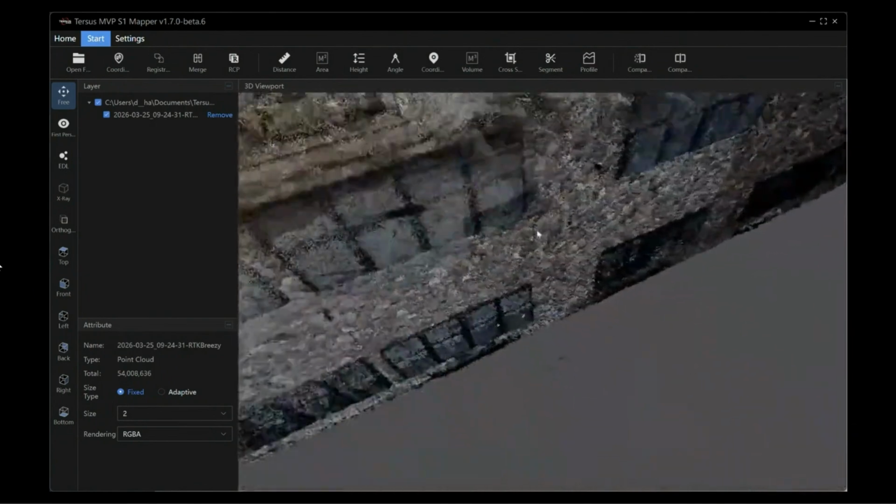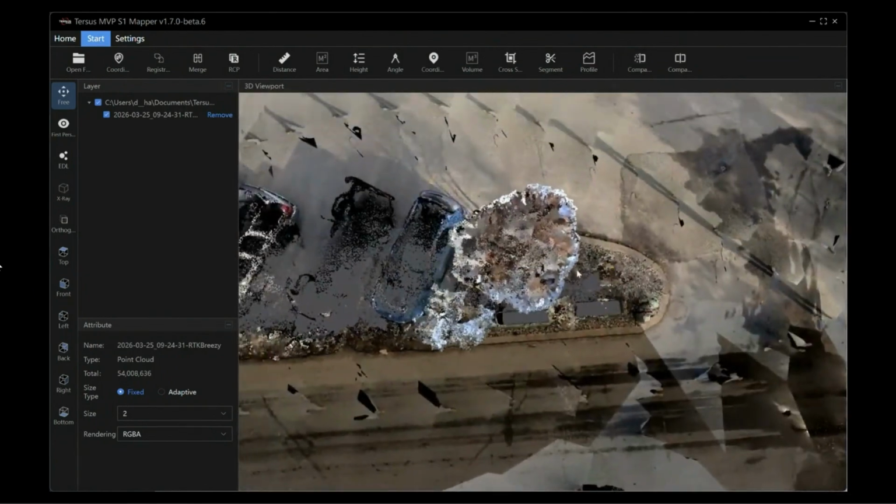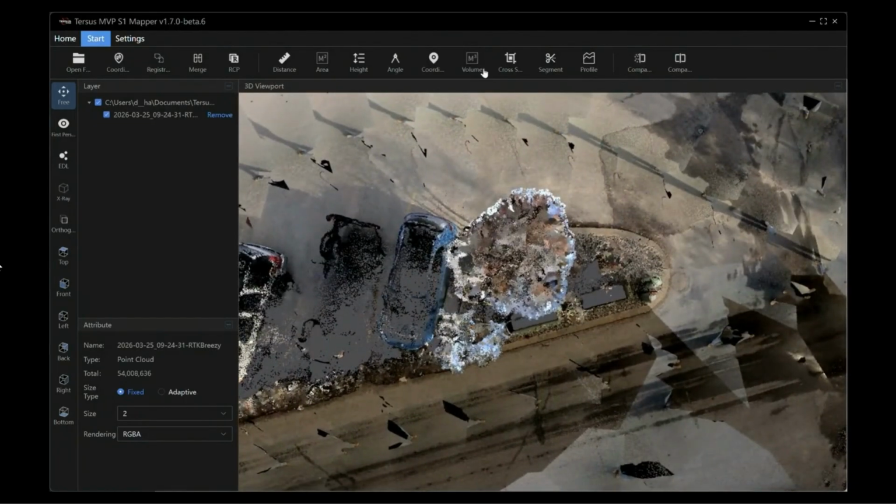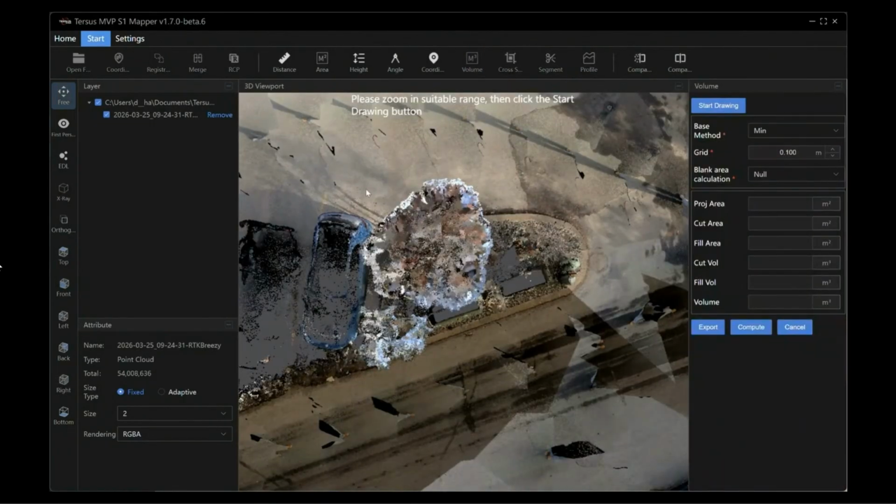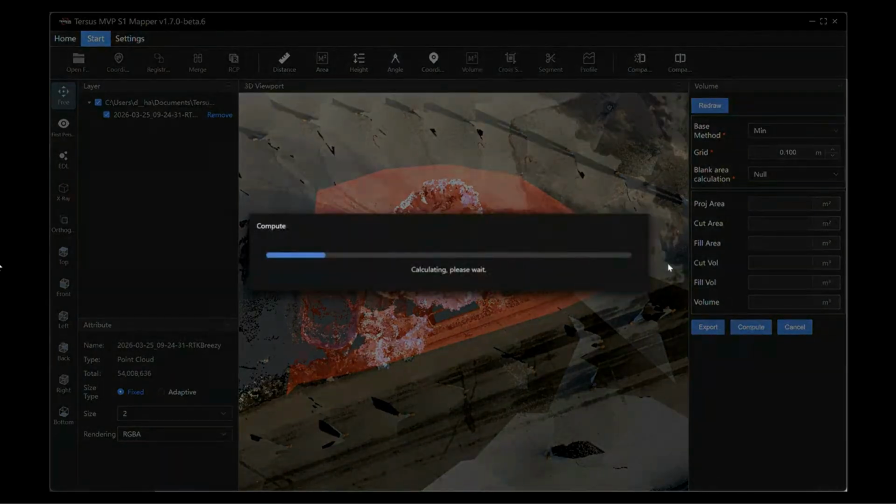Your next tool over beside that is for volume. Although this might not be the best way to demonstrate the volume, this will give you the idea on how the tool works. Essentially, get a top-down view. You draw a polygon around the area that you would like to get a volume or a pit, and you hit compute.